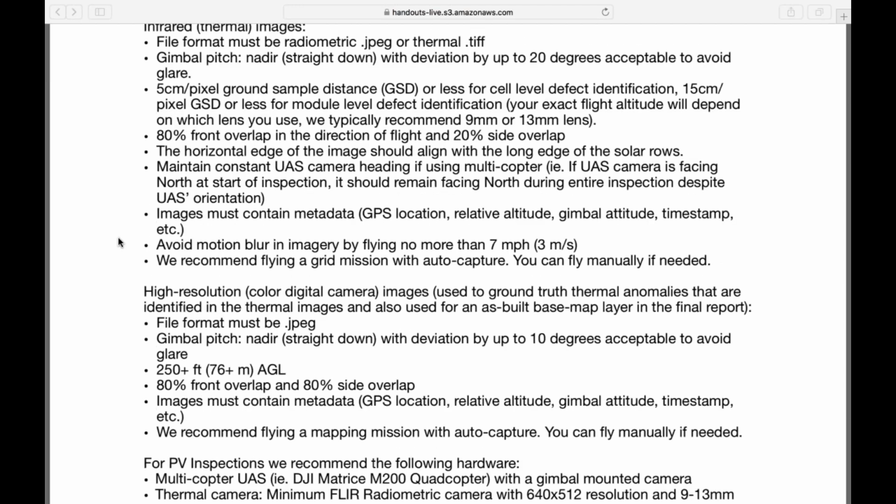If I could cut in here and clarify, the big thing we're trying to do for you guys is minimize the amount of time you spend in the field and minimize the amount of data you need to collect and transfer. That's why, looking at these guidelines, and that's what John's saying, if you can break it up into two separate missions, and a lot of you may have an Inspire or something where you have to do that anyway, you can really optimize and quickly get the thermal data you need, and quickly get the high res data you need.